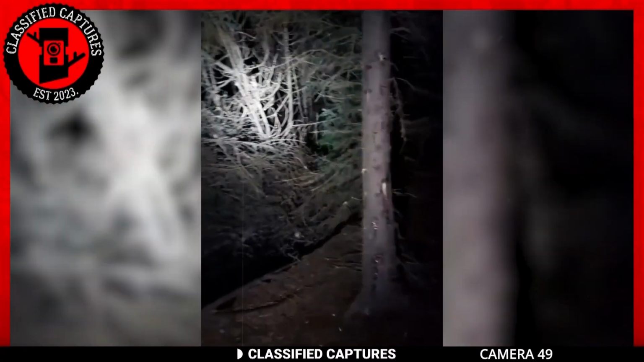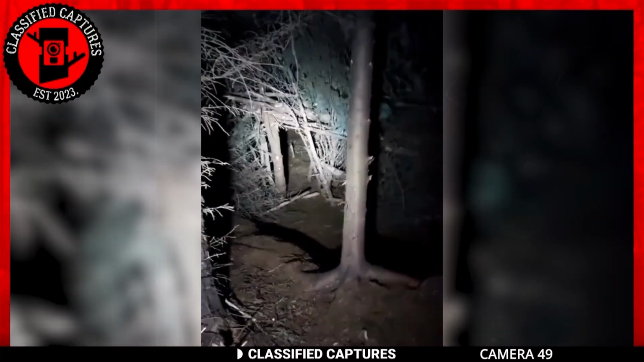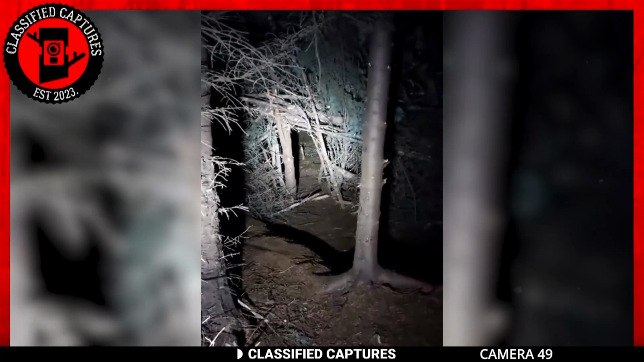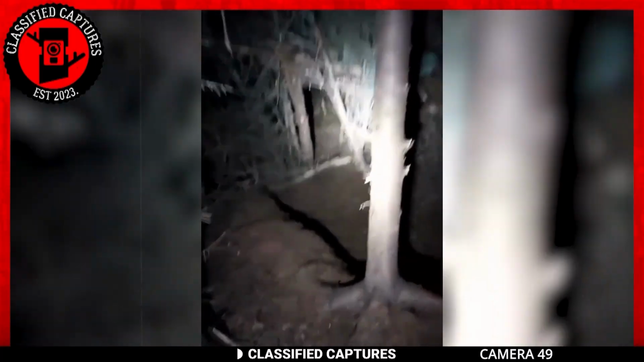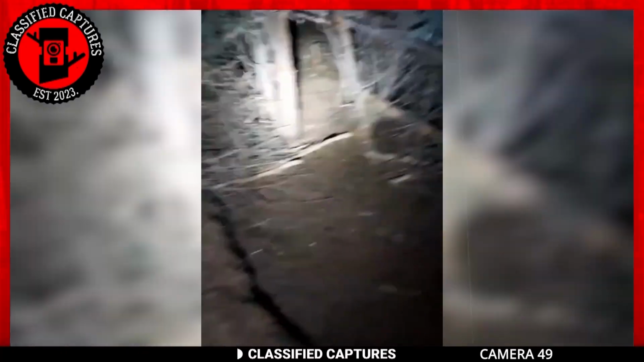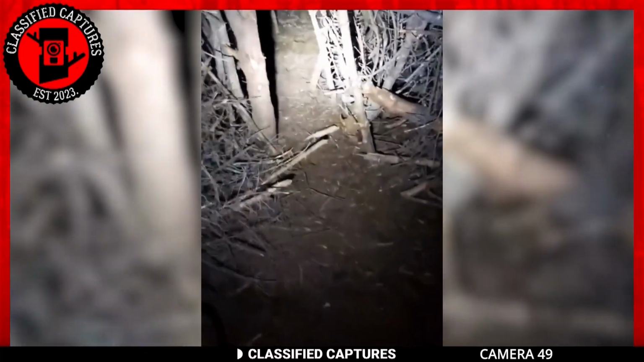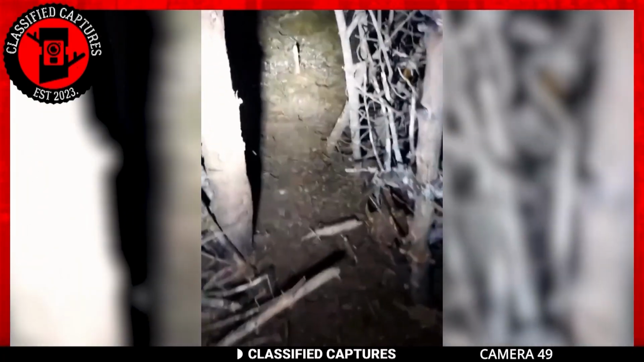Talking of something sinister, this structure was found in the woods. Its architecture is undeniably strange. The structure consists of numerous tree branches intricately intertwined, and there's an opening that resembles a doorway leading into the structure. I'm not sure what led this individual to venture into the woods at night, but this just screams monster's lair to me, and the presence of this person feels more like an intrusion than an adventure.